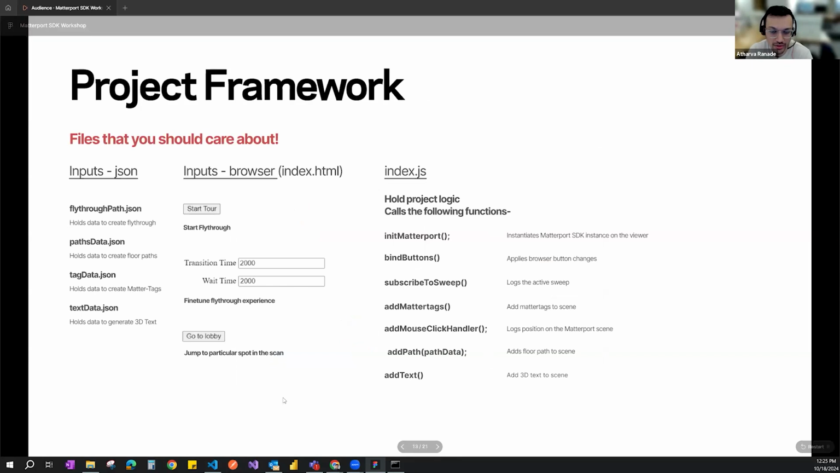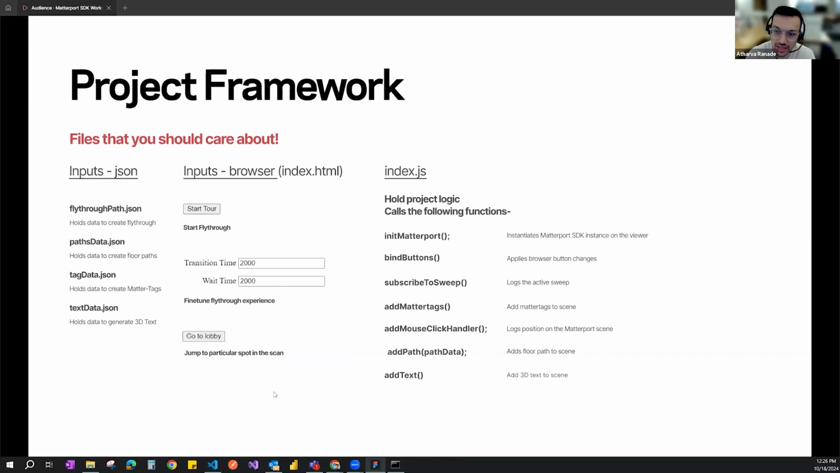The files you should care about are, as I mentioned, a few input JSON files that we would be working off of. There are a few browser inputs, which cover starting the tour, transition time, and going to the lobby. And then there's the index.js, which has the specific functions that we will be working towards.